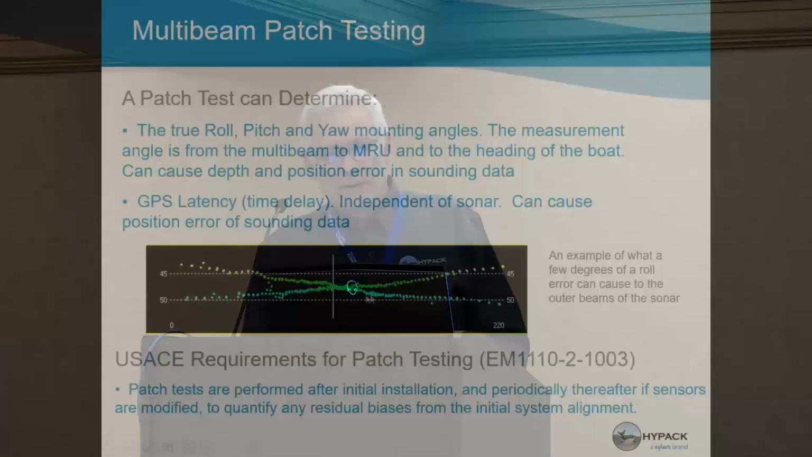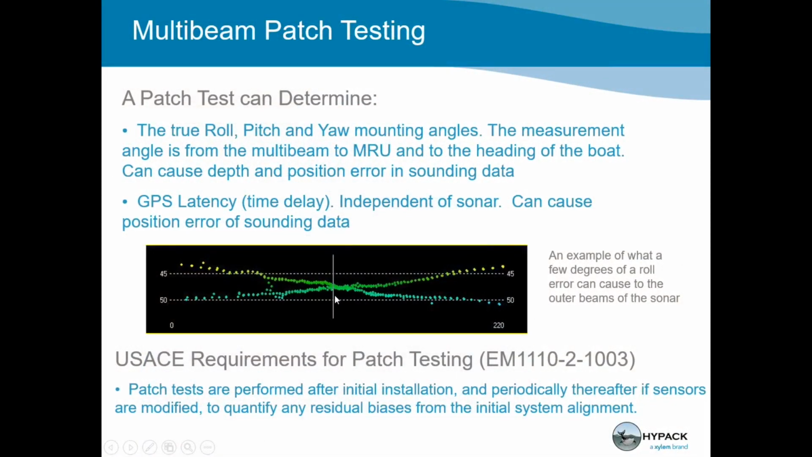And this is probably my favorite picture in describing why patch tests are necessary. So what we're seeing is a riverbed at about 47 feet and surveyed in two different directions, and this is the cross section. So what we know is that there's only one riverbed down there, but when we're surveying in two different directions, we see something like this. So that's clearly an error, and that's the type of thing that we're trying to compensate for.